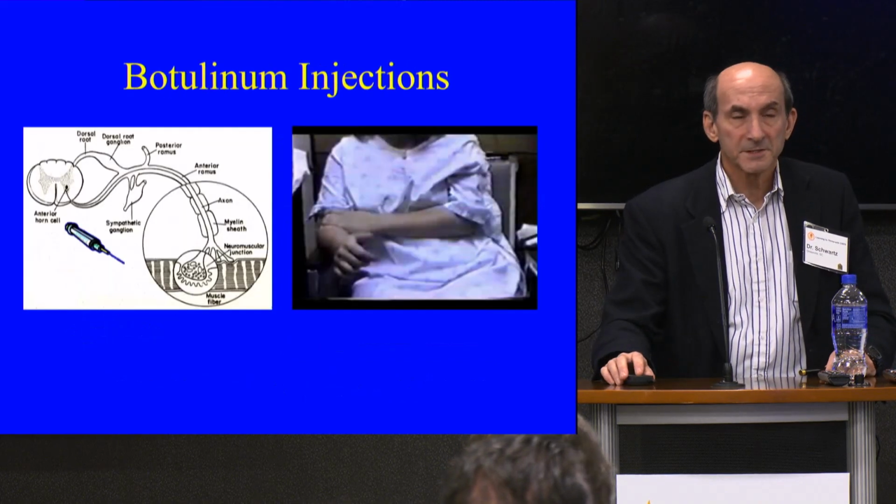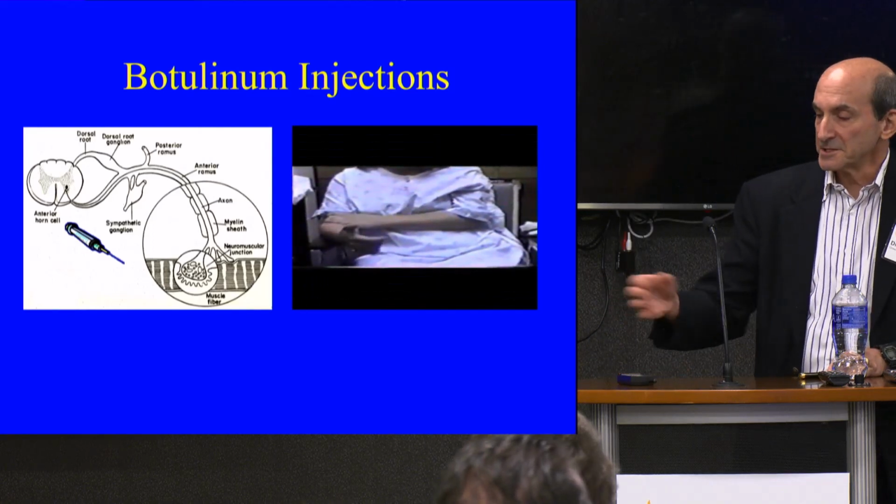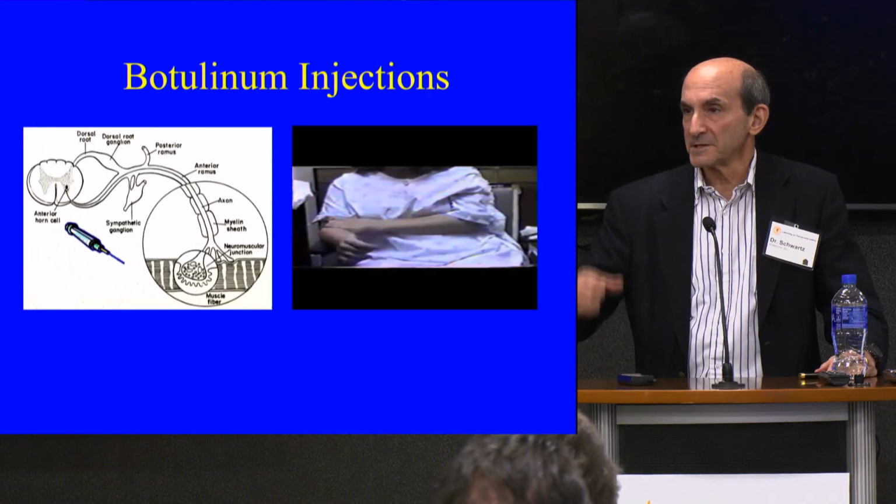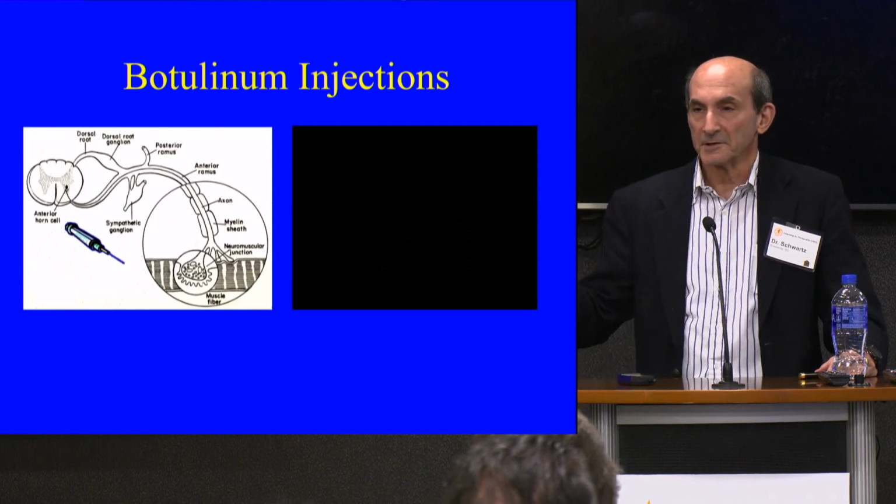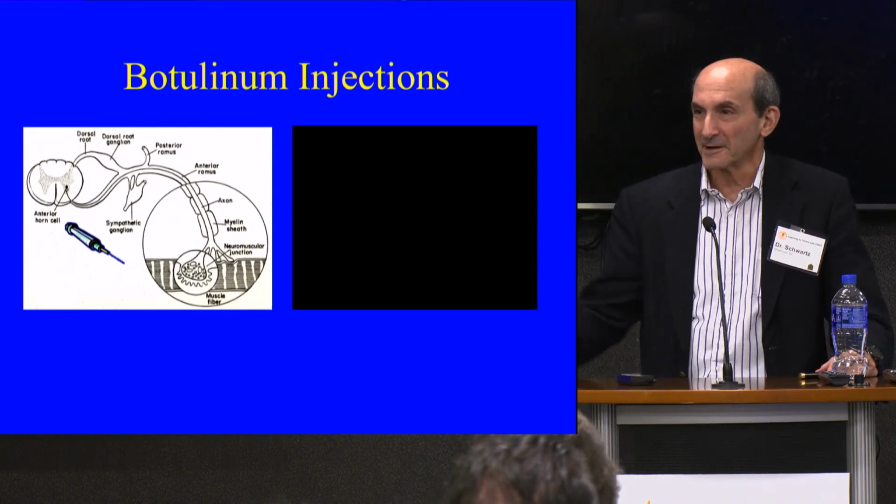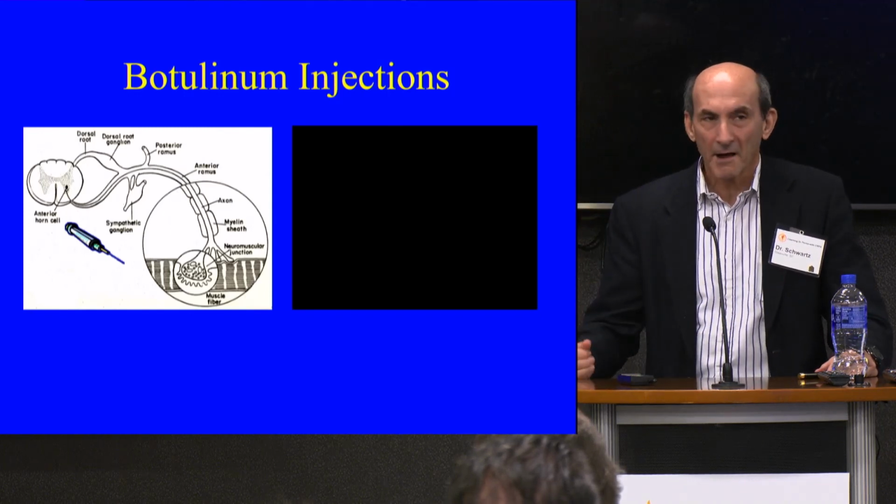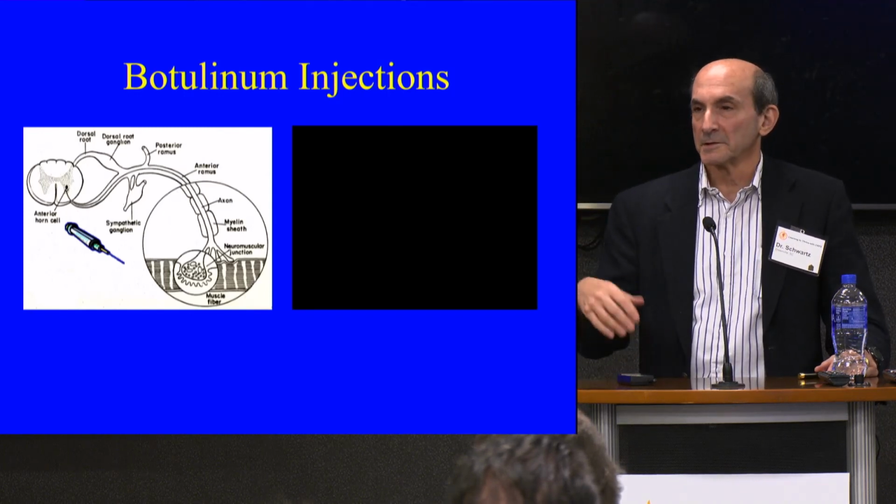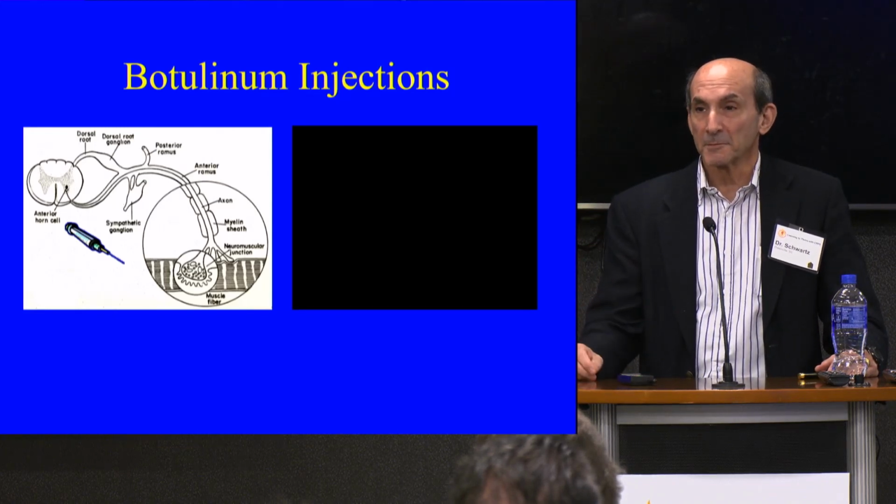And botulinum injections. This is one of the earlier cases that I saw, of a woman that came in. She said she was a knockout operator for J.P. Stevens, which meant that she had a hammer and she was knocking out the holes in the carpet in your car for your ashtray and for your overhead lights. That was her job. And one day she was knocking out and her hand turned blue and it turned cold, and it's been doing this ever since, and she was referred to me to rule out carpal tunnel.